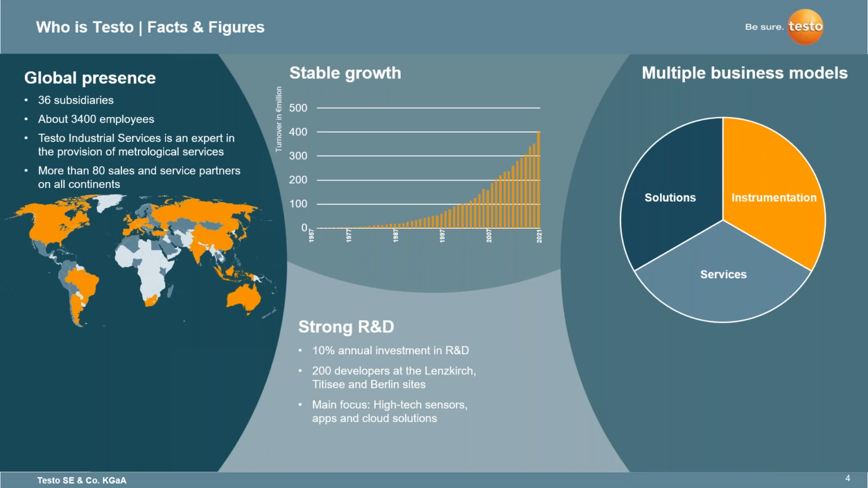Again, 200 developers are located in the Lenzkirch, TSA areas in Germany, and also Berlin sites. And a lot of our focus is on high-tech sensors, apps, and cloud solutions. Again, we're broken up into 3 different areas: instrumentation, solutions, and services. So whether we build it and make it, we will always service it, and we will always support you, which is something that Testo has stood strong on for the last 60 plus years.